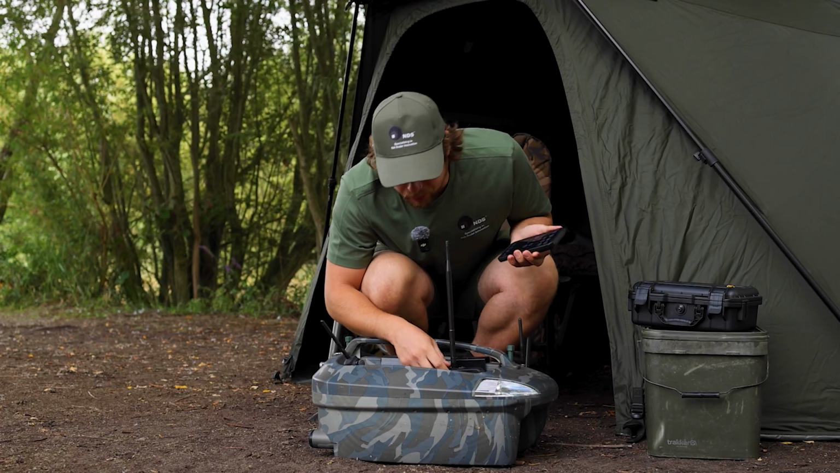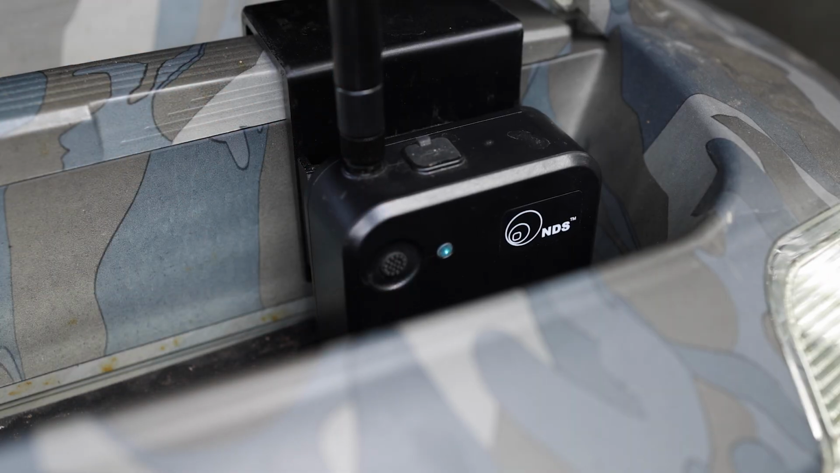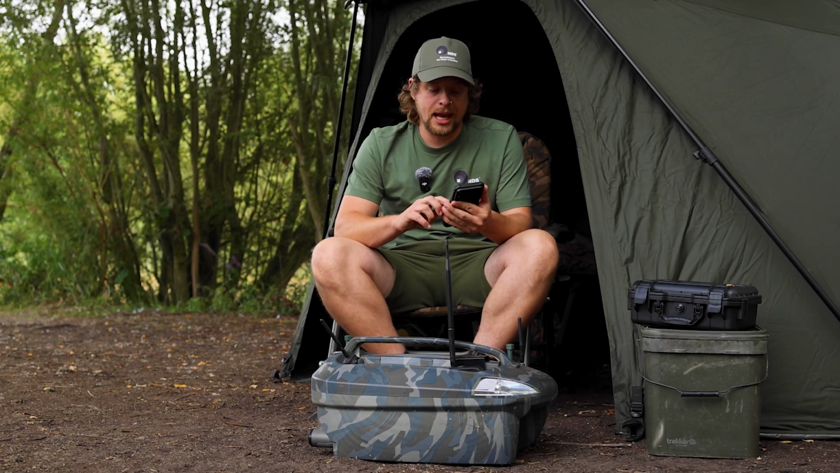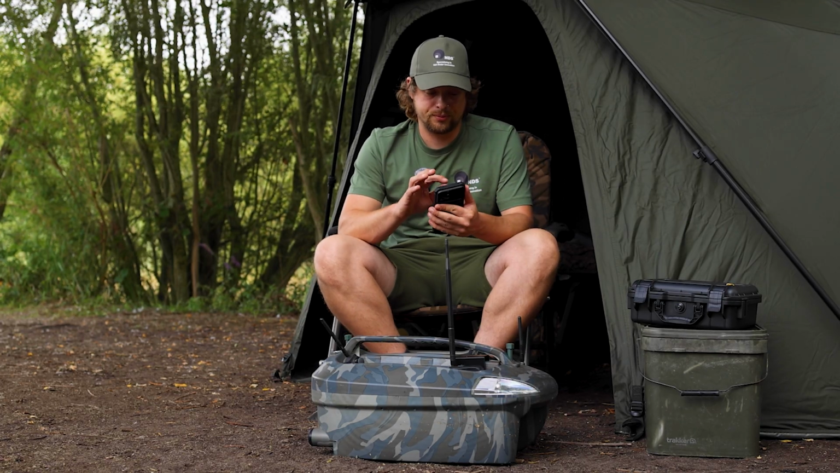Okay, for this next step, you're going to want your phone or tablet, depending on which you've got the NDS app installed on. You want to make sure that your sonar is turned on. It's a long press on the sonar device itself, and the LED will illuminate. If you've got the integrated version, you just have to turn the boat on and the sonar will turn on with the boat itself. Next step is to open up the NDS app. My boat's probably going to beep now, showing me that it's connecting up. There we go.